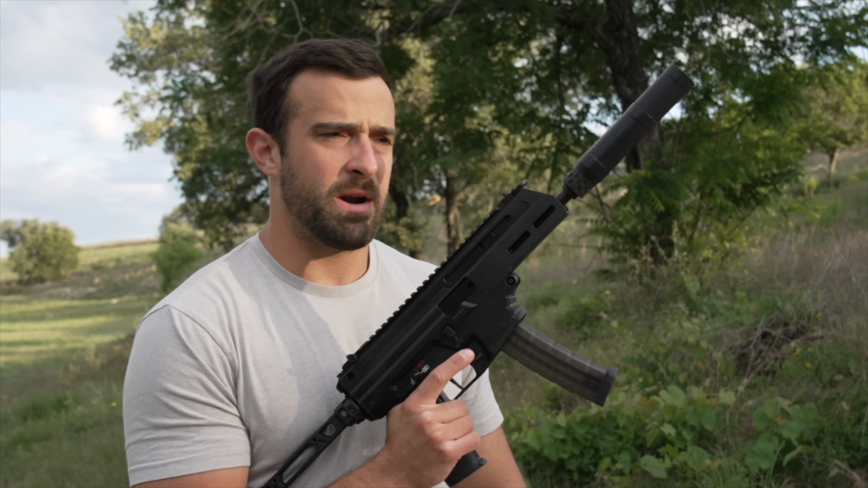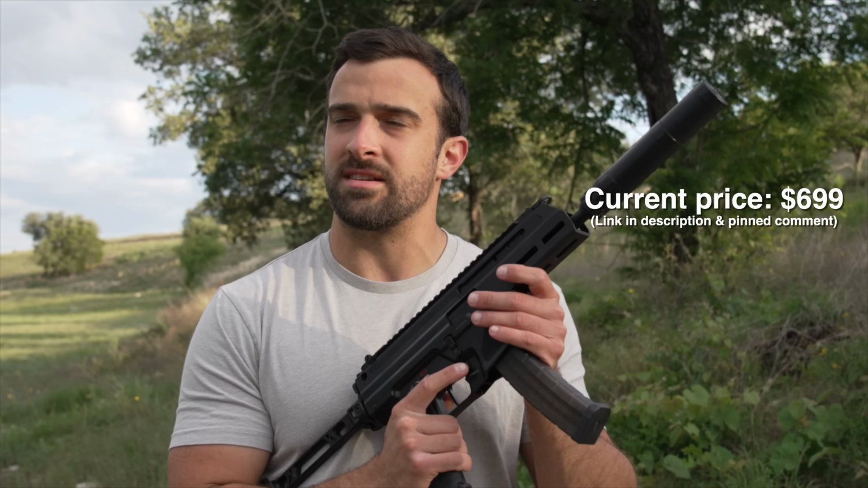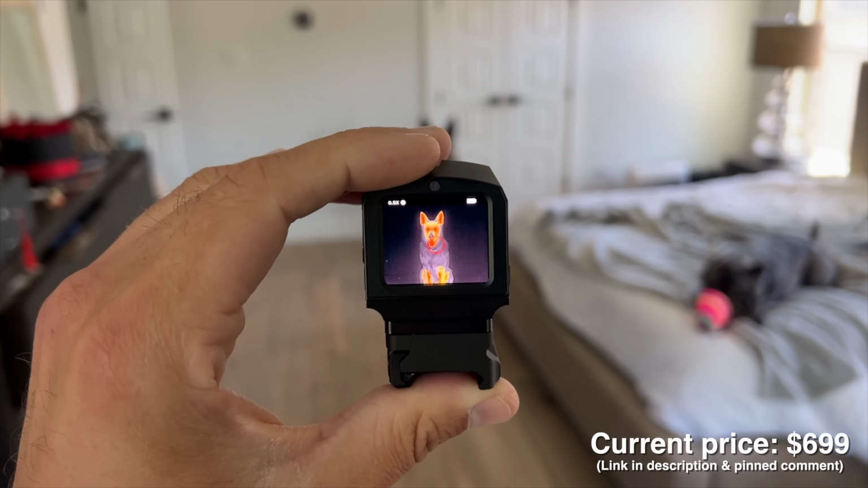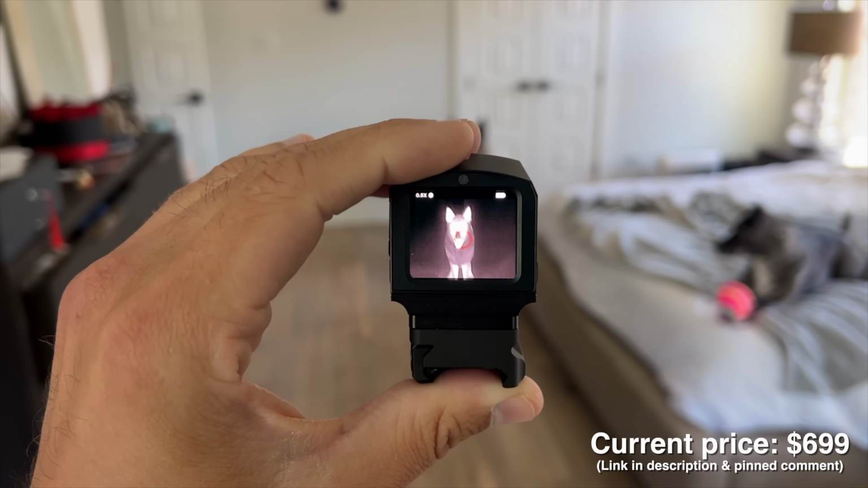Without getting too ahead of myself and optimistic, do I recommend it yet? Well, we obviously have to shoot with it. But I will say this, $699 is the current price. And I've been reluctant to say prices lately, so why I just did, I don't know. Just because of the elephant in the room, the whole tariff stuff, prices have been adjusting so fast. As of right now, they're $700. I would expect, if anything, they probably do go up.